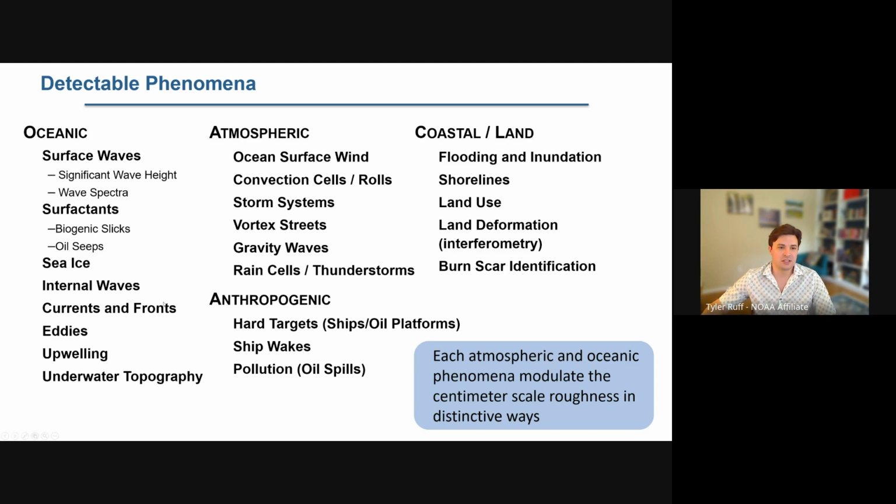And as I mentioned, Chris has done research into internal waves and gravity waves and all of these things. There are papers out there that discuss these topics as well. Let's see, as far as flooding and inundation, that would be a whole other topic that I could talk about.